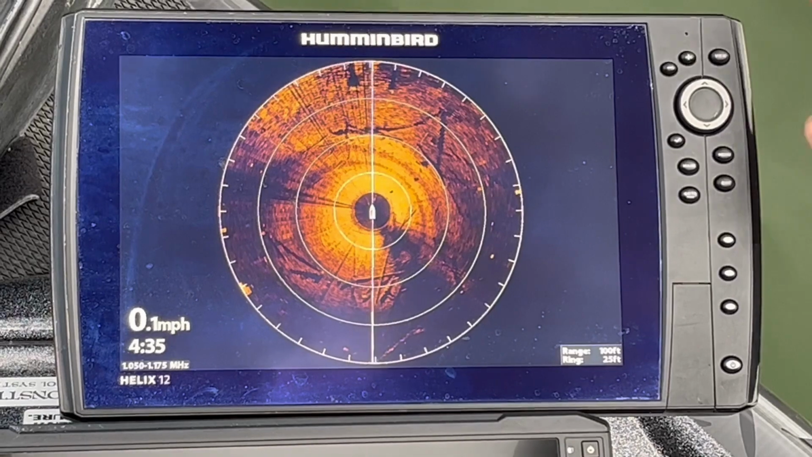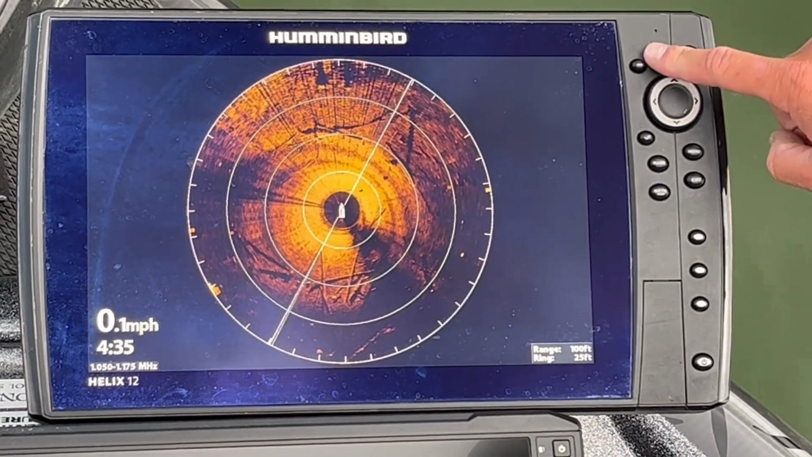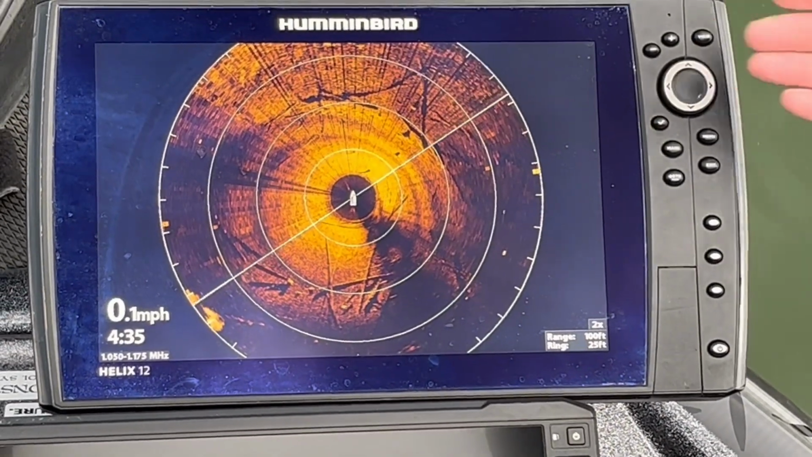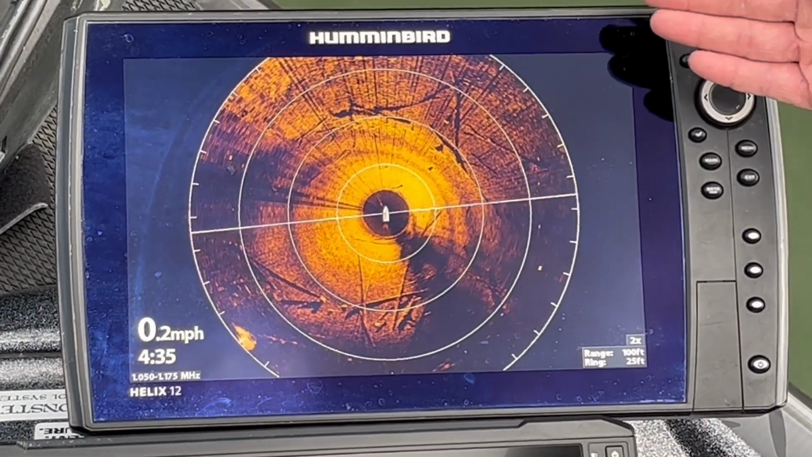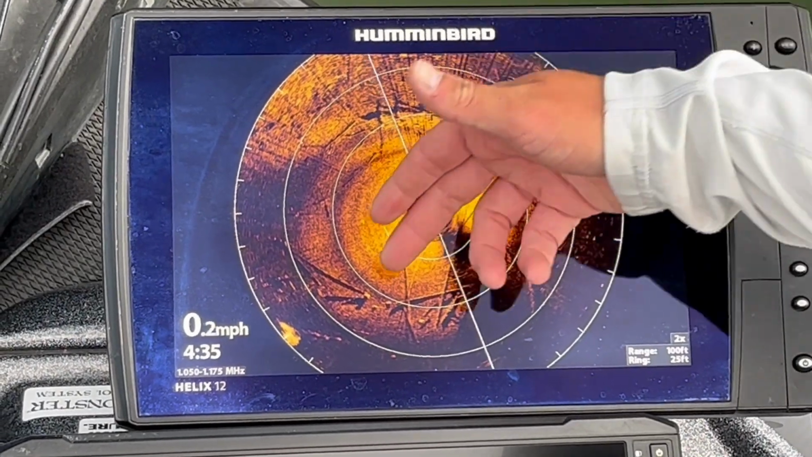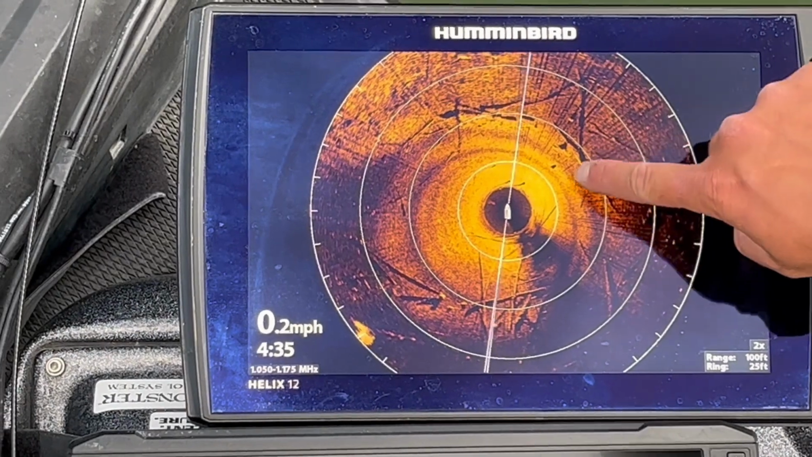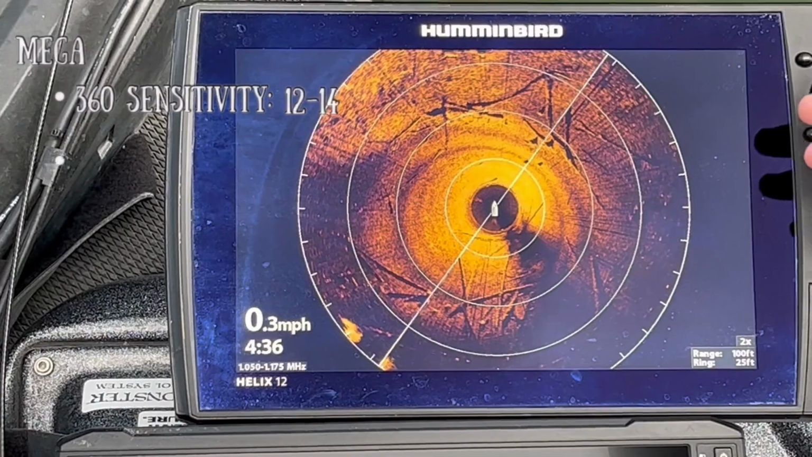Other than that, sometimes I'll actually zoom in. I'll press the plus button one time and it gets rid of some of the edges on this, but it'll still allow you to see what you need to see, and these laydowns show up a lot bigger. In this case, we don't really need it to show up a whole lot bigger because these laydowns are pretty big already, but if there was a small stump in here, it might not show up nearly as well if we had it zoomed out.